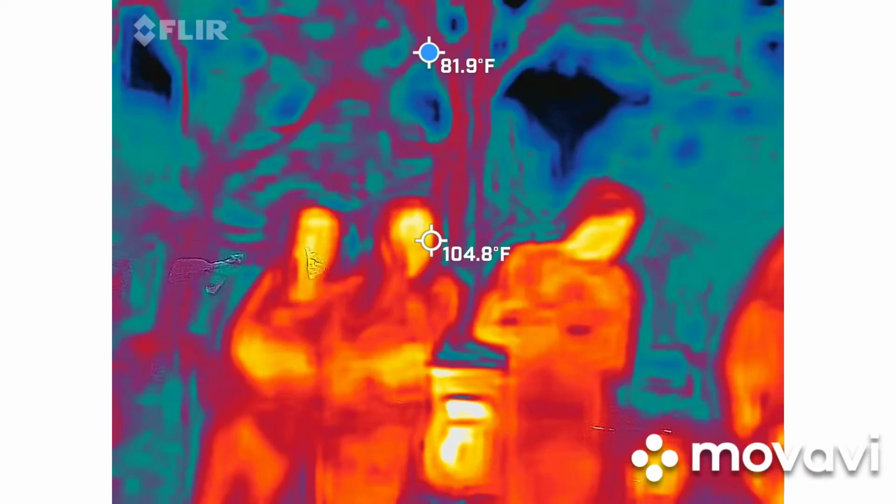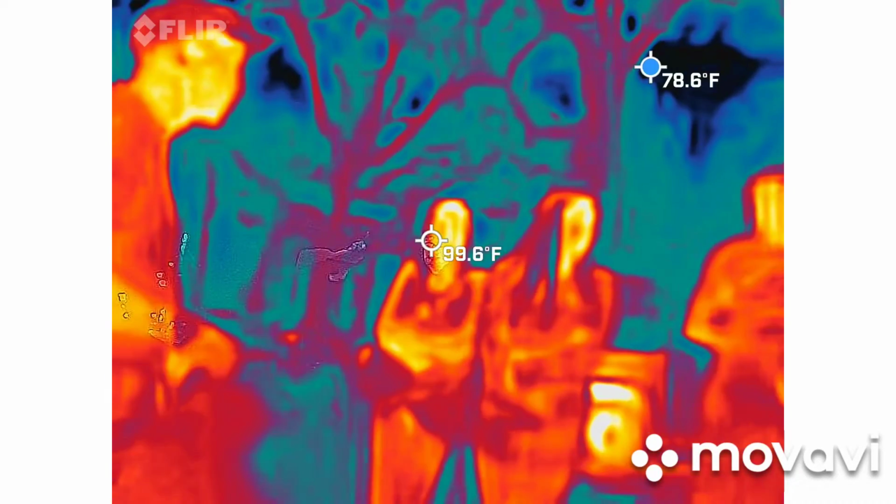Those will also set off car alarms, just so you know, Dad. The lasers will set off car alarms. You have to be careful around cars.